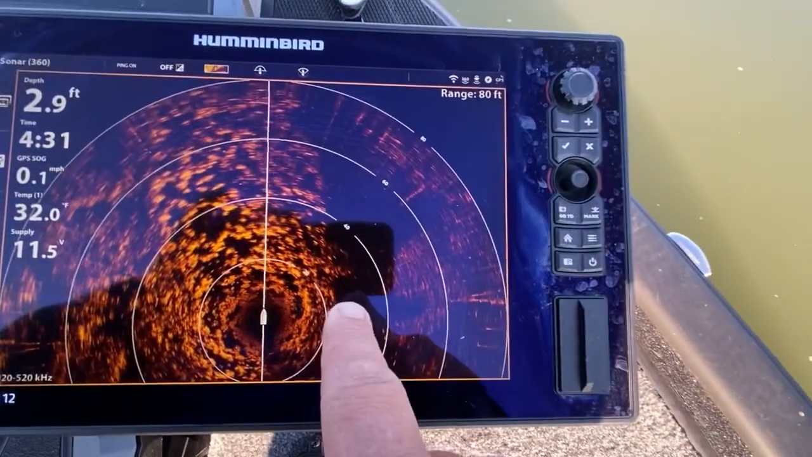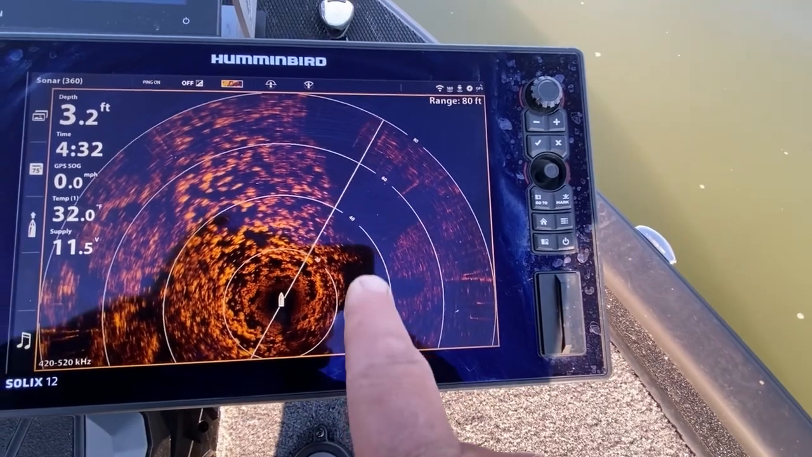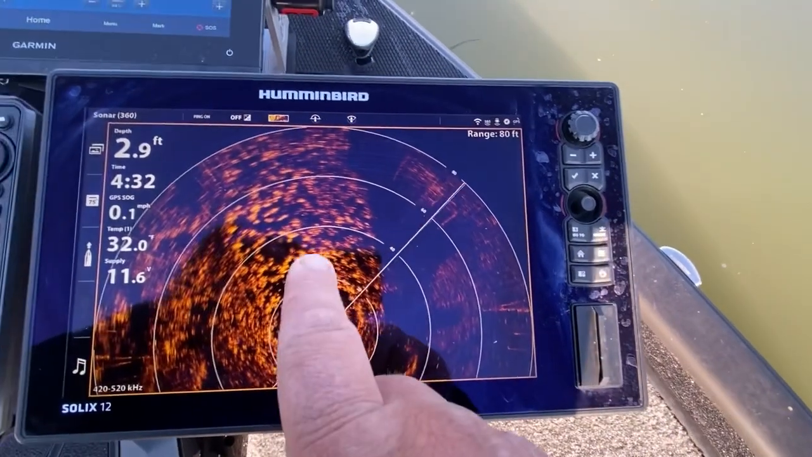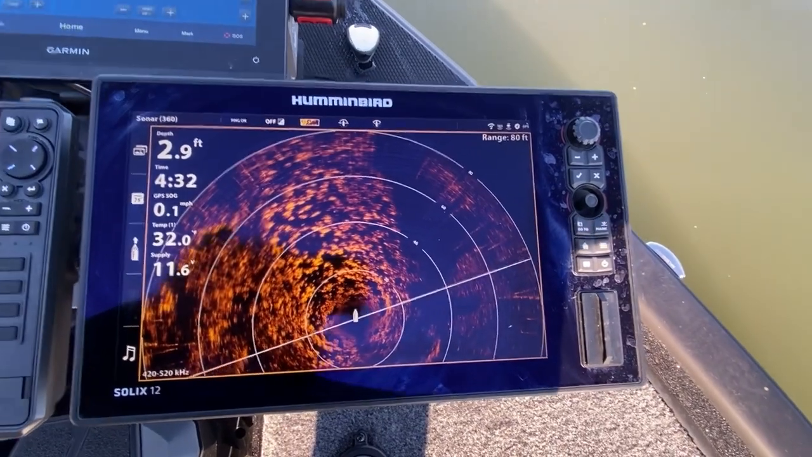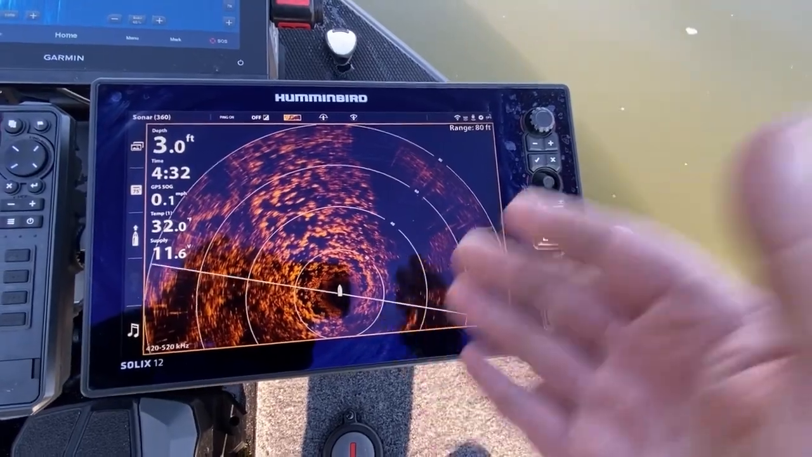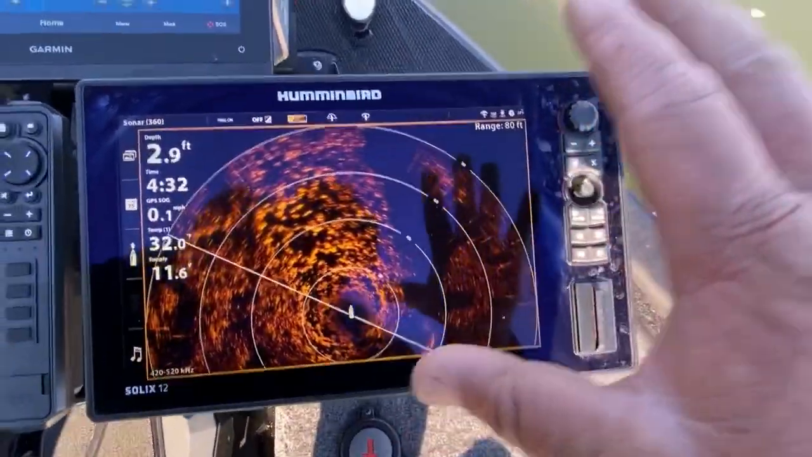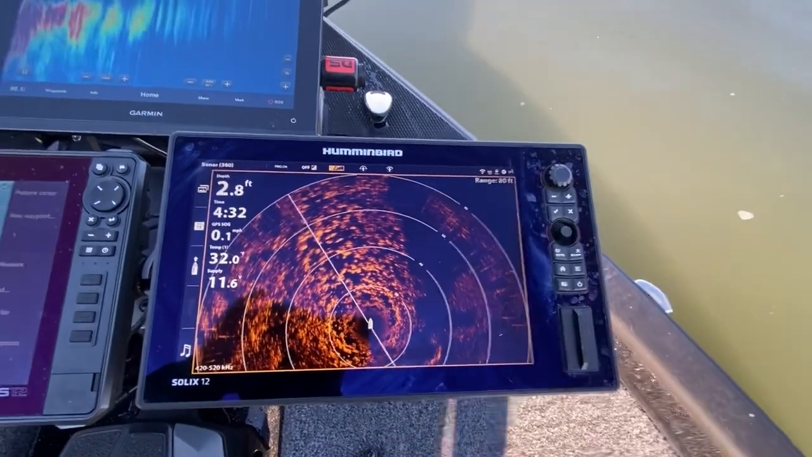But you can see here, the 360 really shows you exactly where that grass edge is, and it can show you where all the little thick spots are, the holes in the grass, and all that. So that is the reason why I love using 360. It really gives me a wide picture and helps me break down these grass flats very quickly.